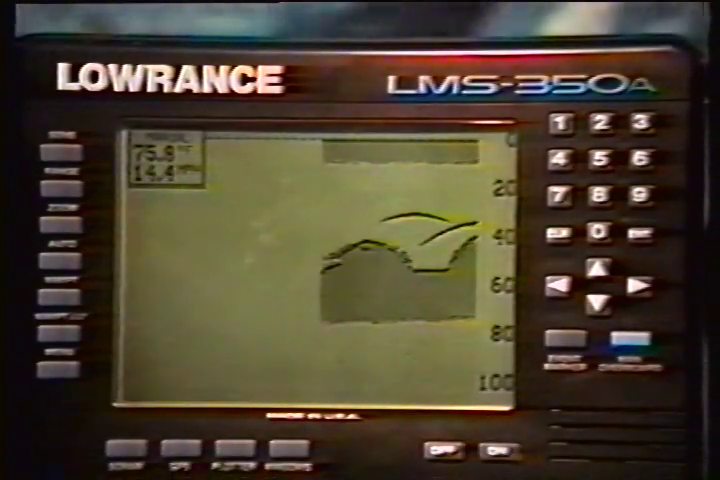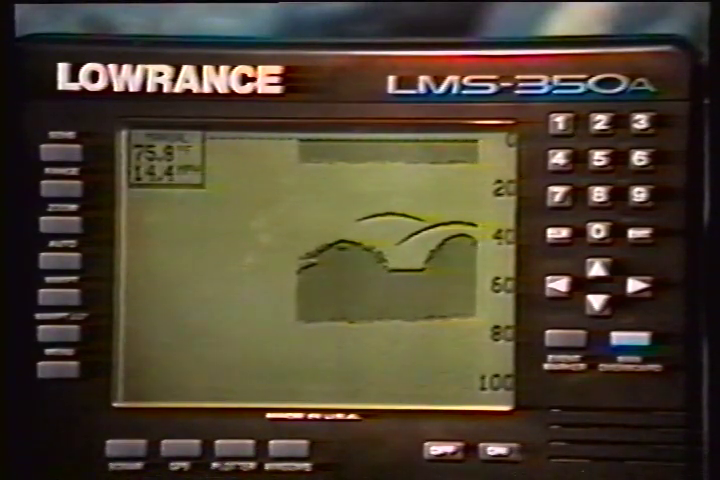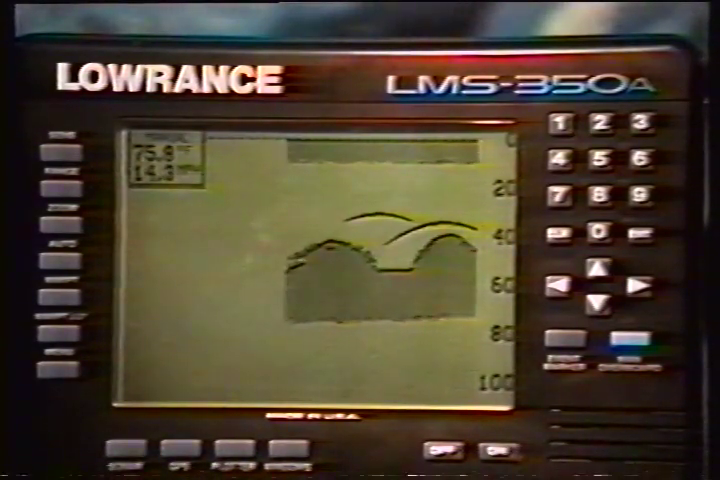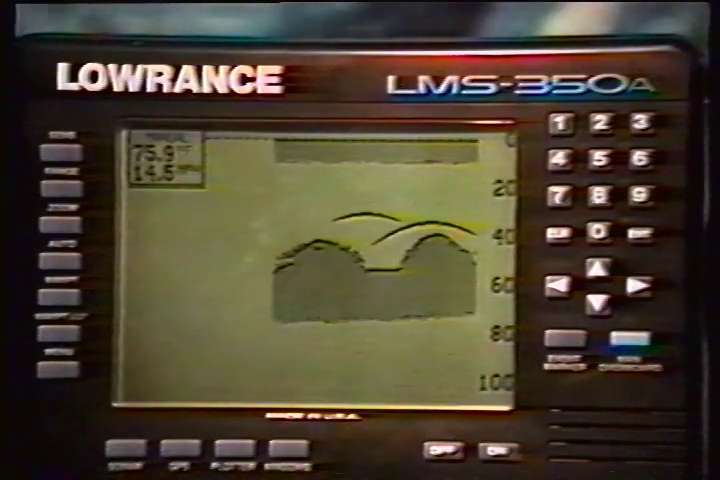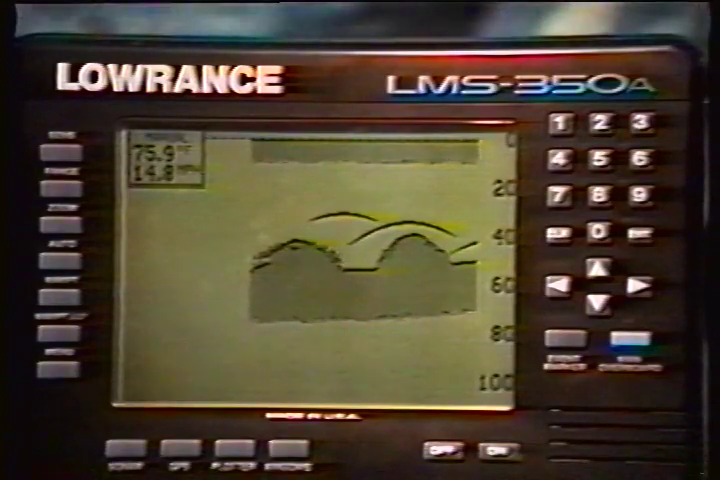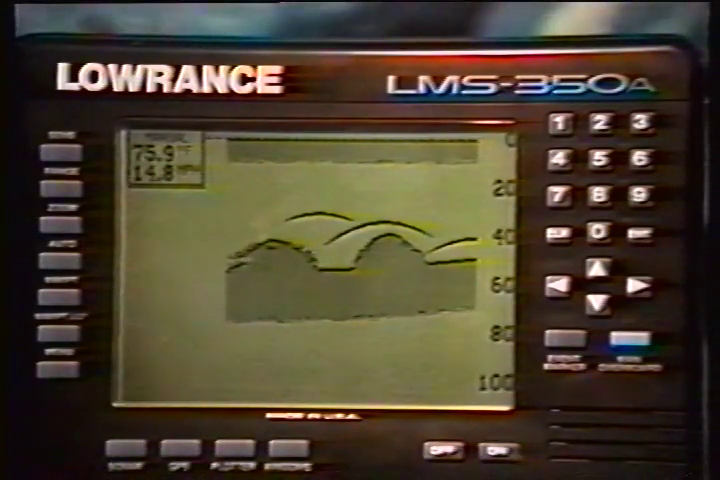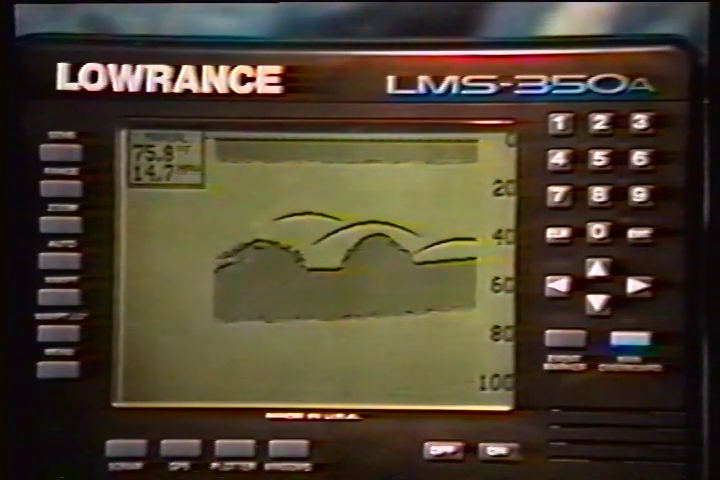The LMS 350A has a chart cursor that lets you pinpoint a target's depth. The cursor is simply a movable horizontal line that extends across the display from right to left. A depth box at the far right end of the line shows the line's depth.